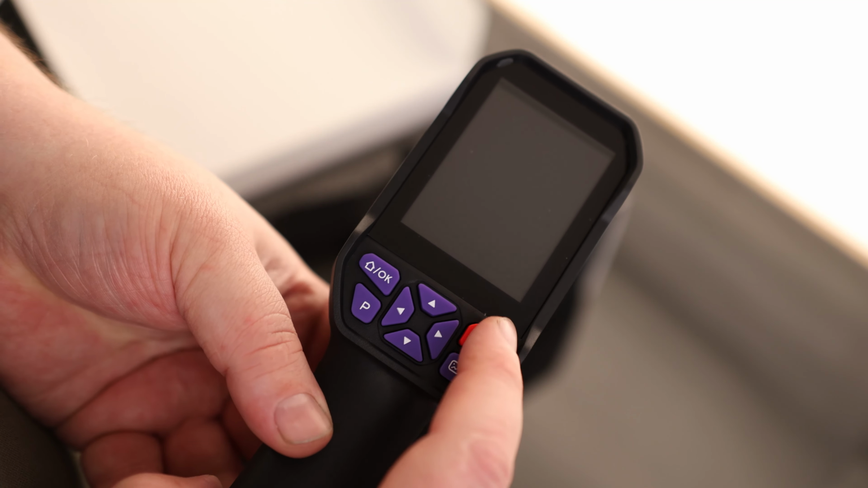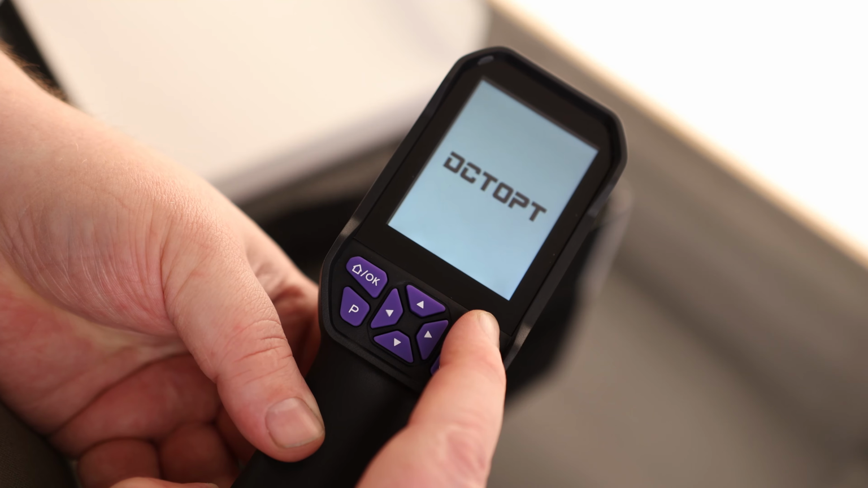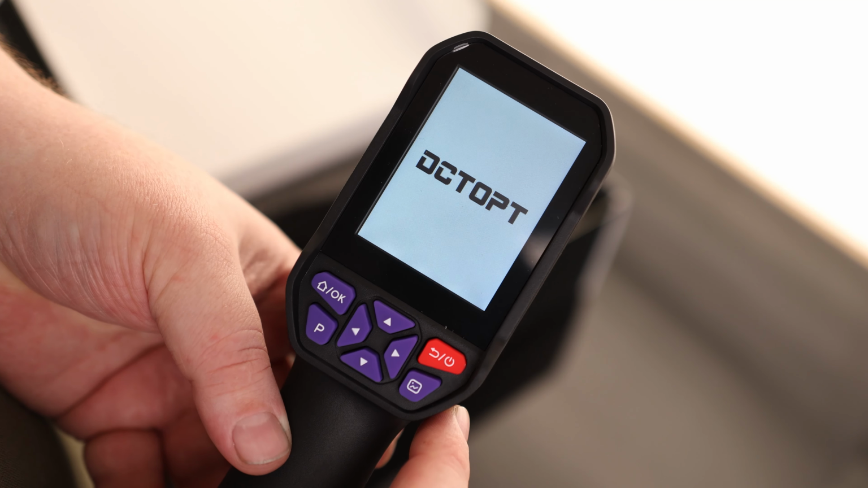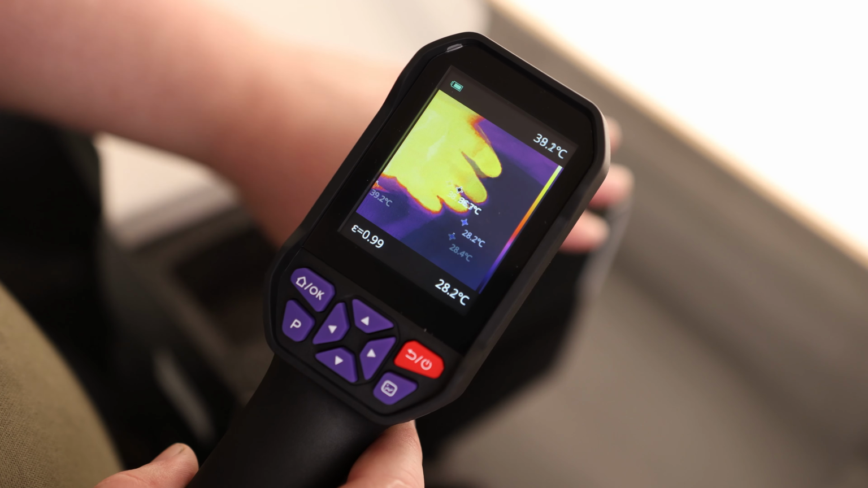So on the back, we've got our interface. We've got our power and our back button right here. Nice looking display on that for a 2.8 inch. That is actually fairly large. Okay, and then it just starts working right there out of the box.